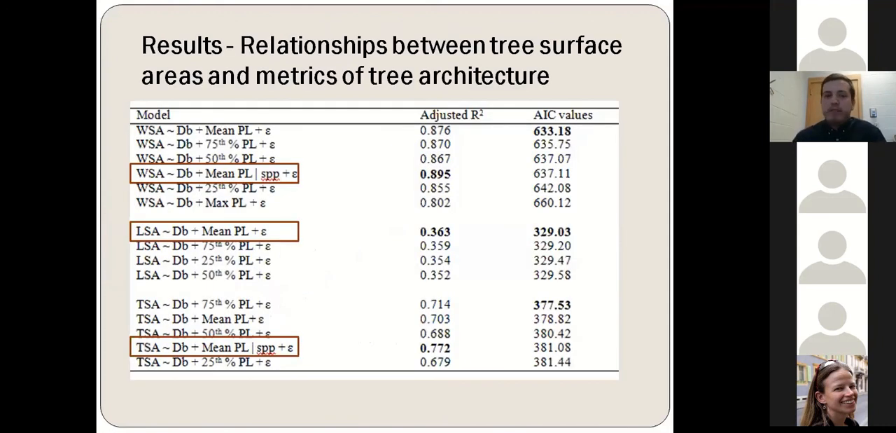Now here, I have summarized the modeling results for each surface area. I have indicated the models for each surface area with the highest explanatory power.